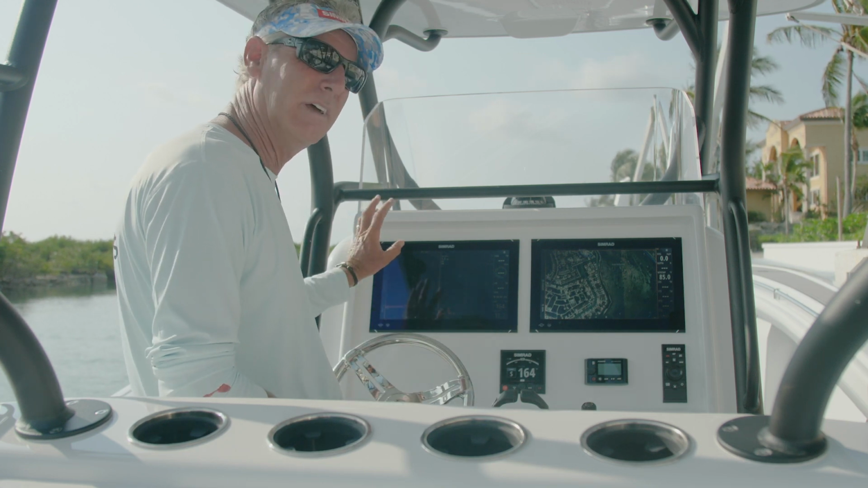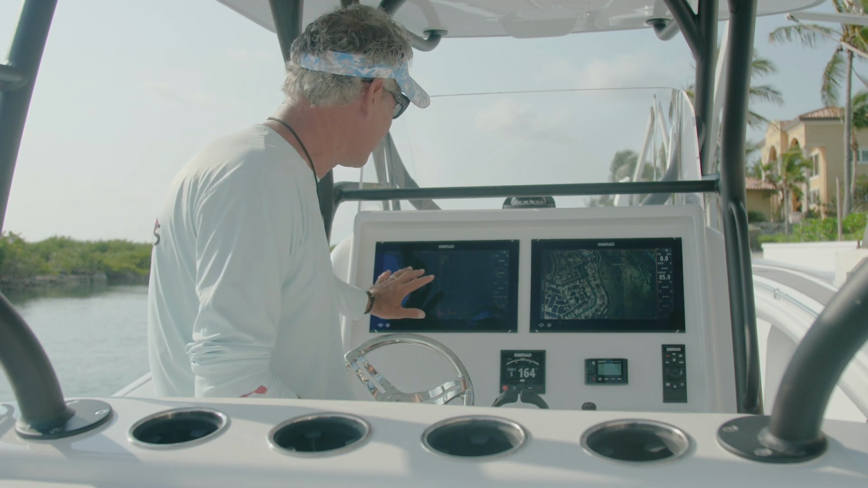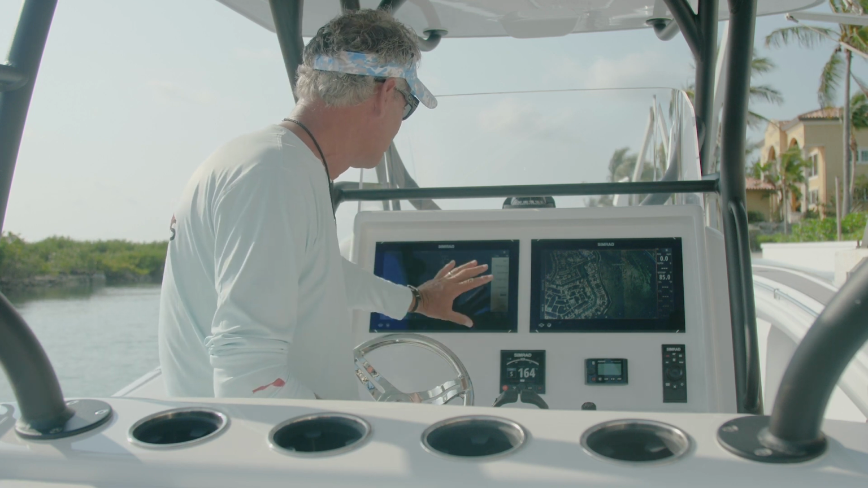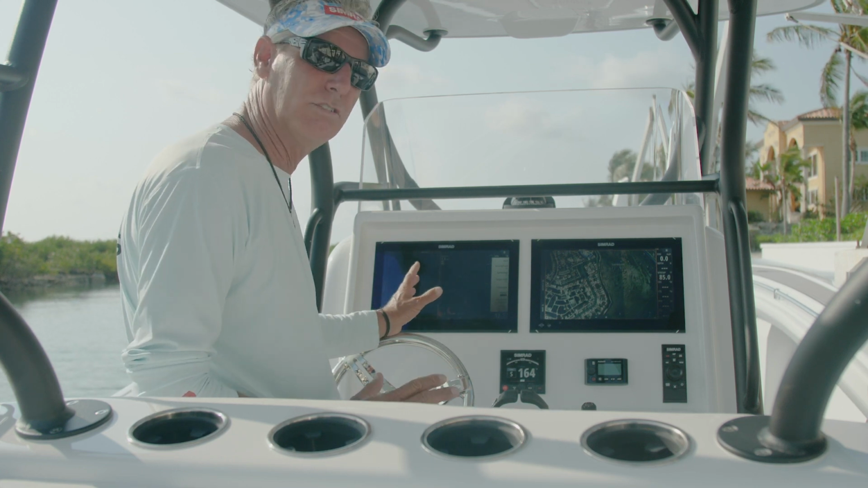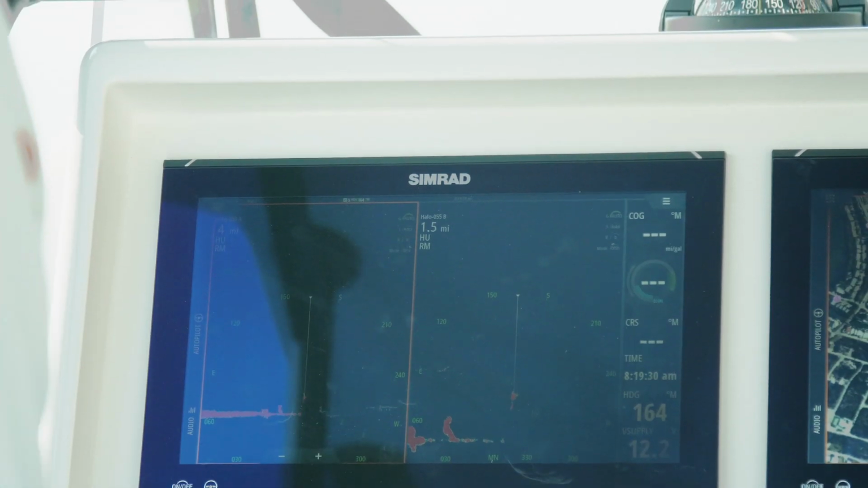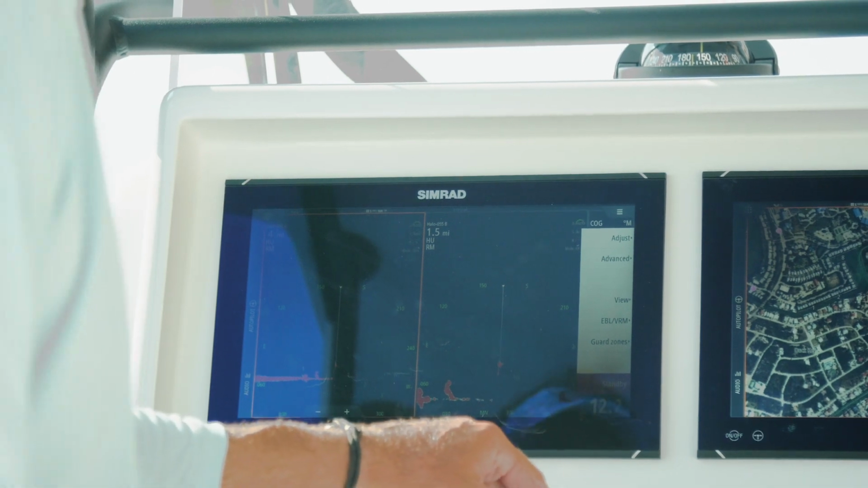But anyway, dual setup, Halo. You just got to learn how to trust the process. Everything's right there, preset for you. Pick your colors. I like a dark screen with red. Some people like the white background with red. That's personal choice. I go with the dark stuff. Not just birds, but the preset mode is set up for every condition you can find on the water.